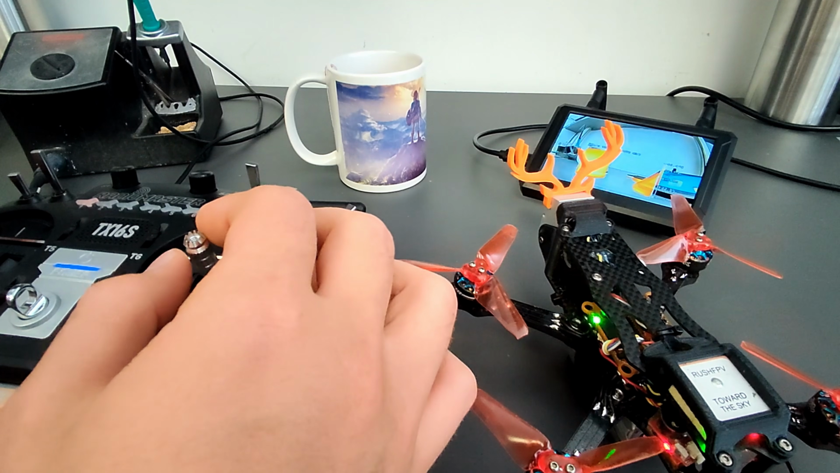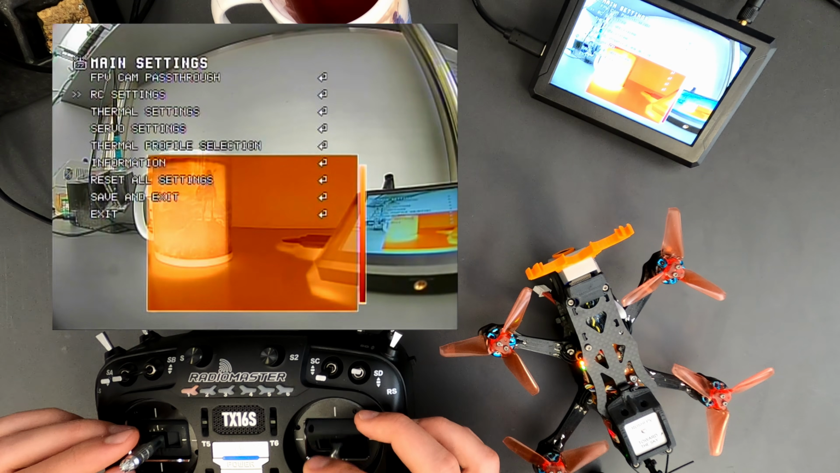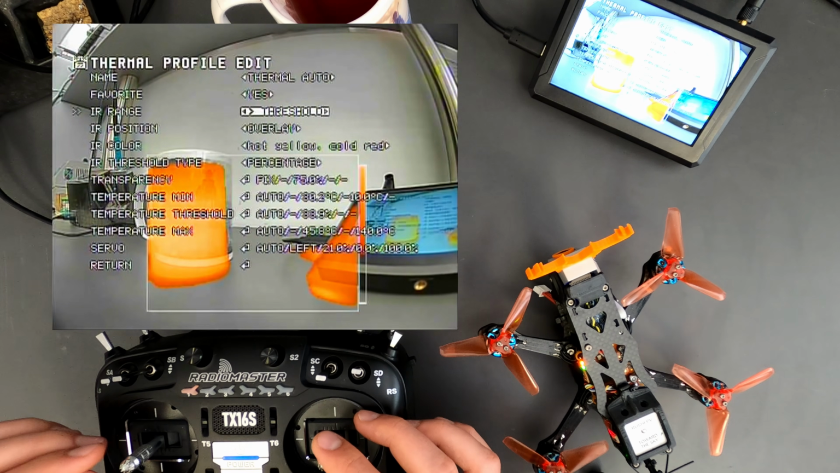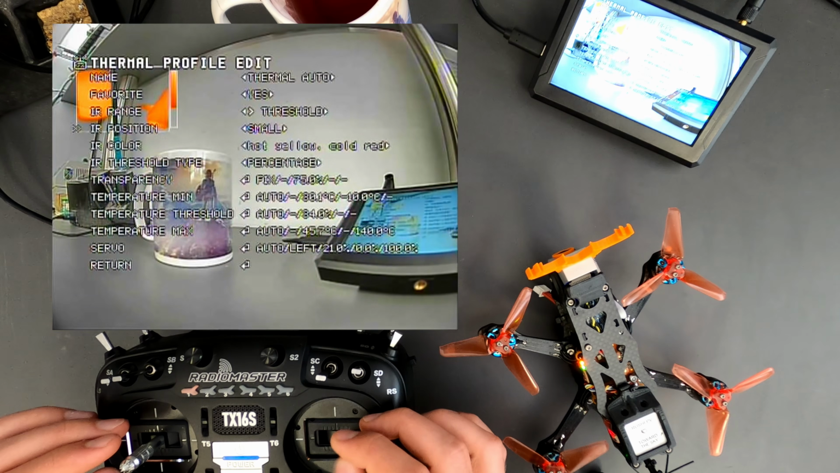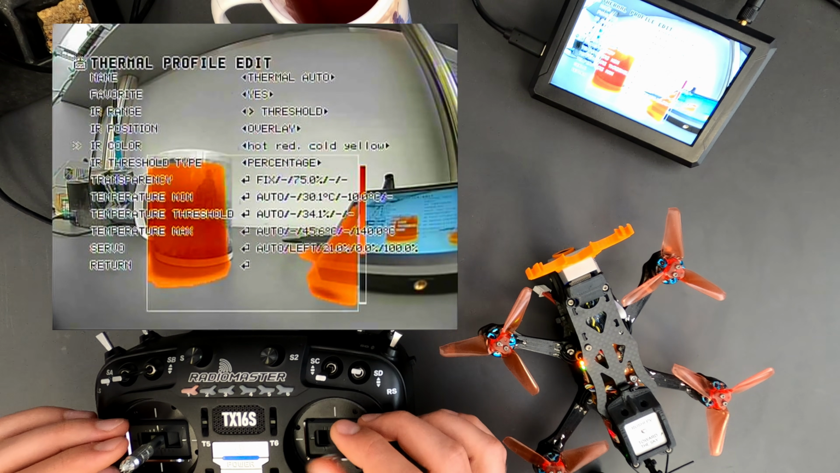Now let's add another functionality. We want to add transparency. We go into thermal auto again. With IR range, everything over and under the threshold is displayed. There is also the whole range or none possible. You can choose between different positions. You can choose between different color schemes.